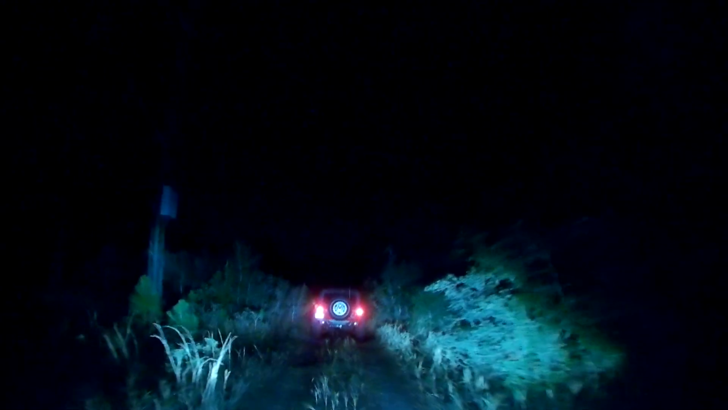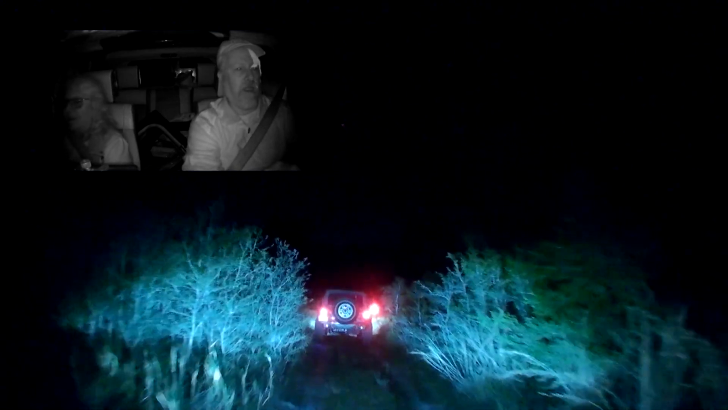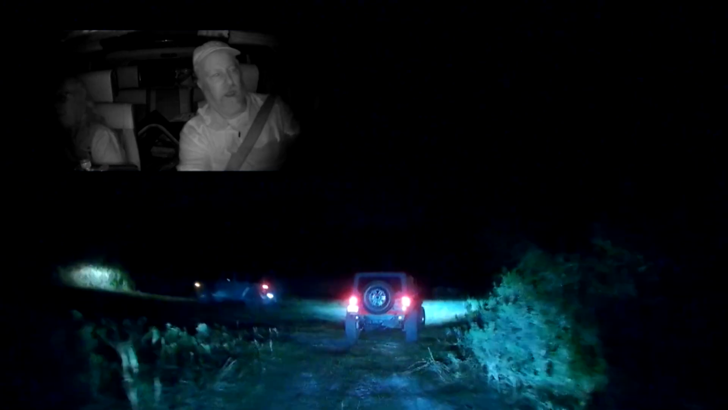Just coming up to where we are going to turn around. I would really like it if somebody was brave enough to try and cross that water in front of us, but I think it looks a little bit sketchy. When you find a suitable spot, I would appreciate a pit stop, if possible. Thank you.